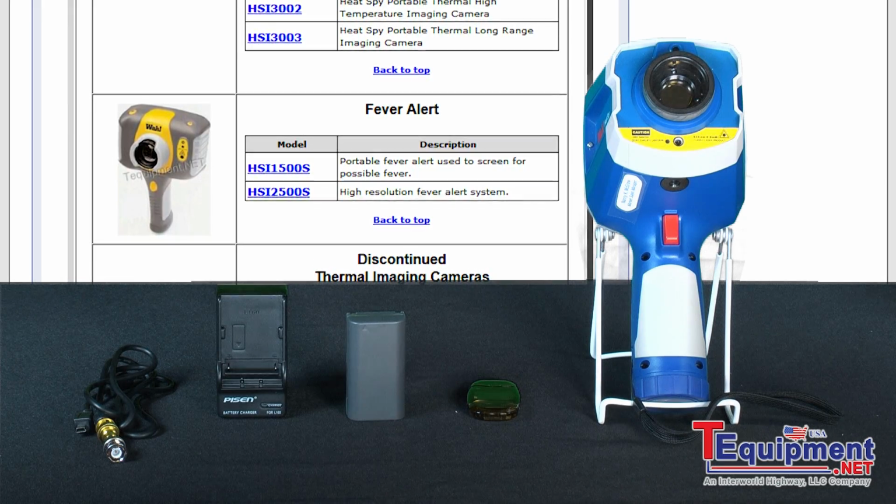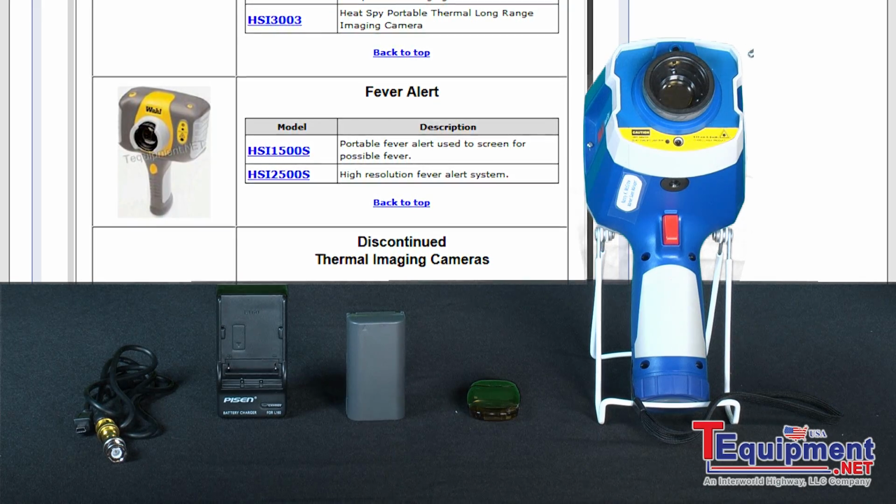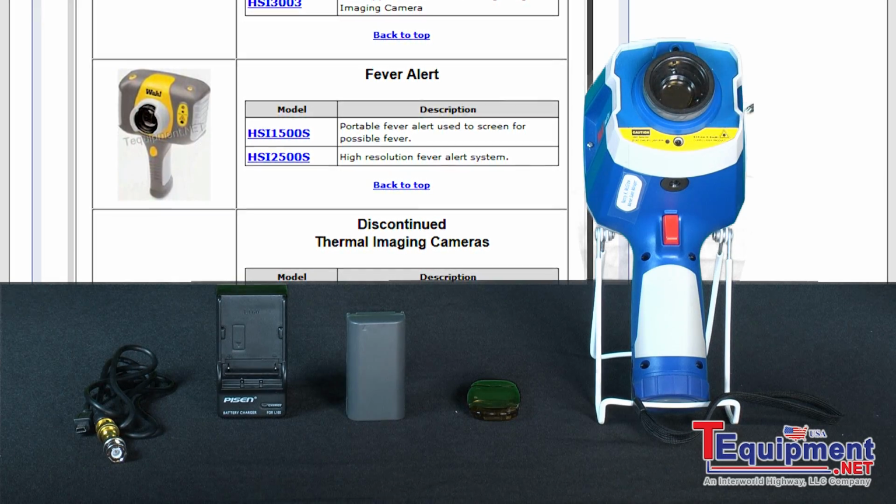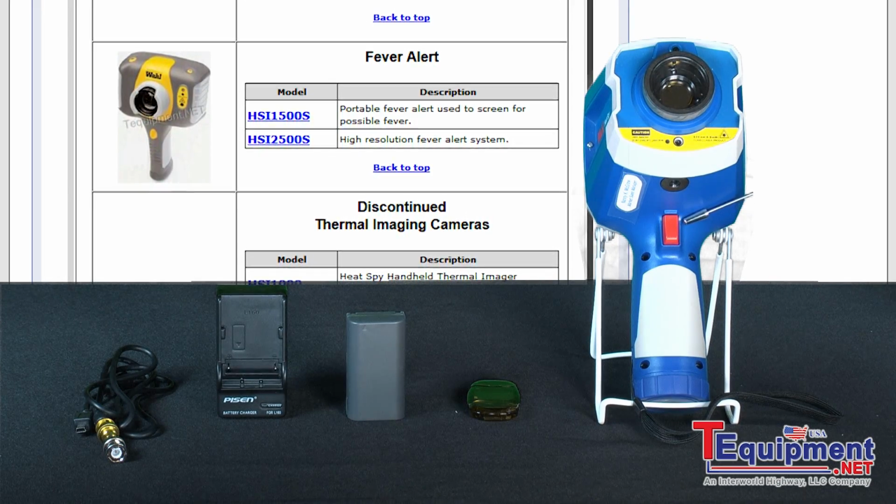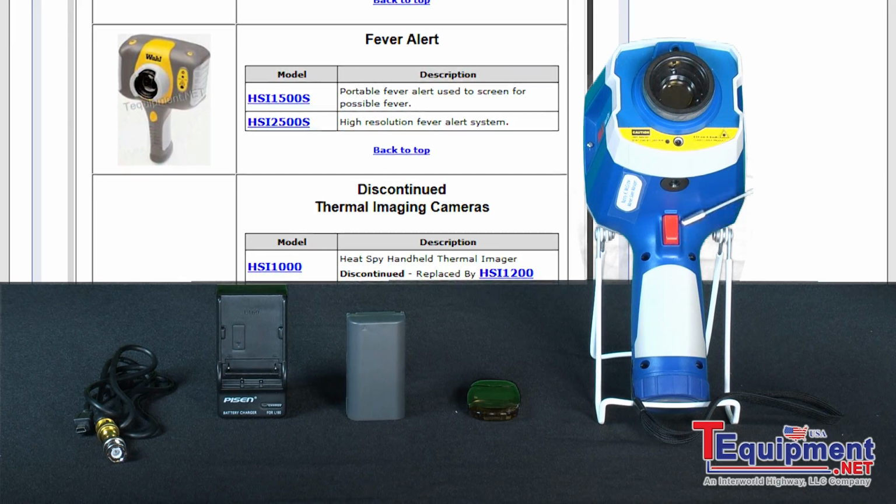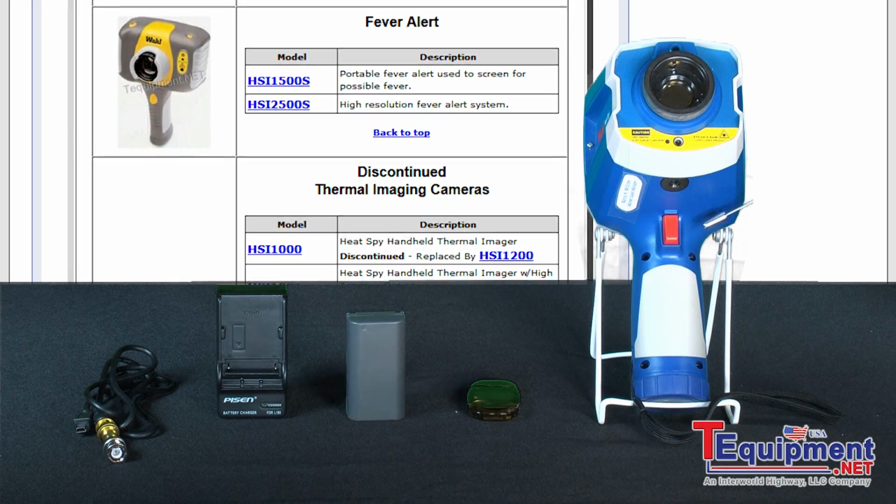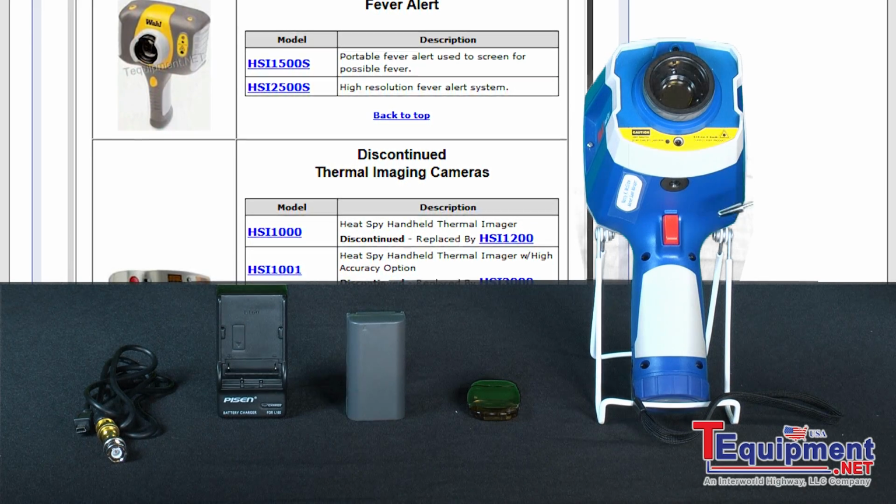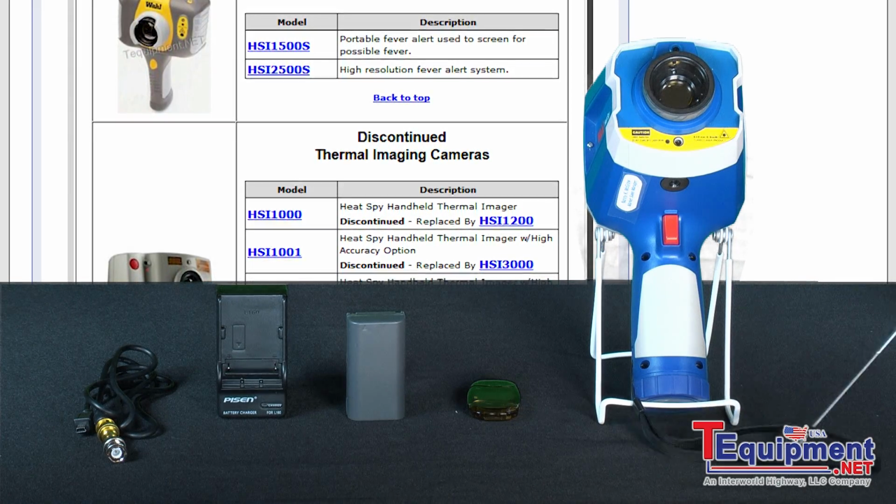Okay, as you can see, this camera has a focus ring right here in the front, and this is a manual focus, which is really to your advantage because it gives you a better, accurate view of your image. You have your digital camera, and you also have your trigger, as I mentioned earlier, which can be set in the system settings very simply to either be your laser, or to be the button that saves your image, or to toggle between your thermal and your digital image. So again, it has tremendous flexibility, and you attach your tripod extension underneath here, and you can set this on a tripod. This comes with the wrist strap, as you see here.